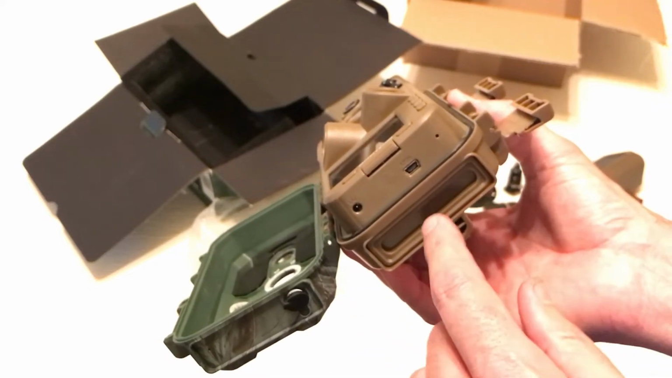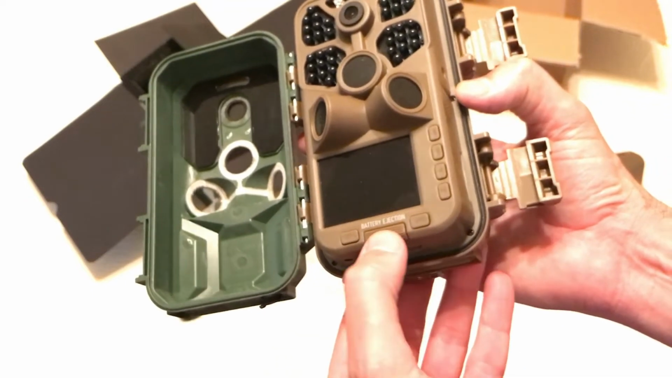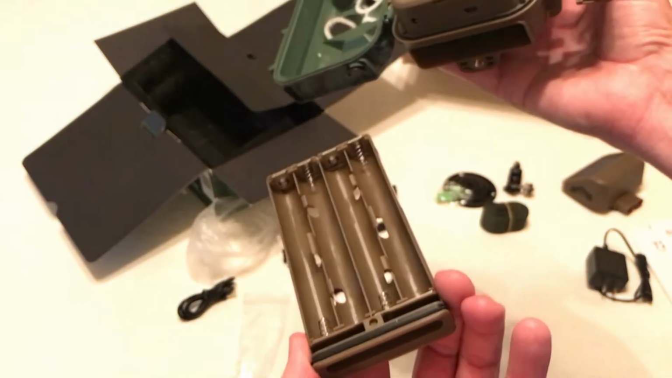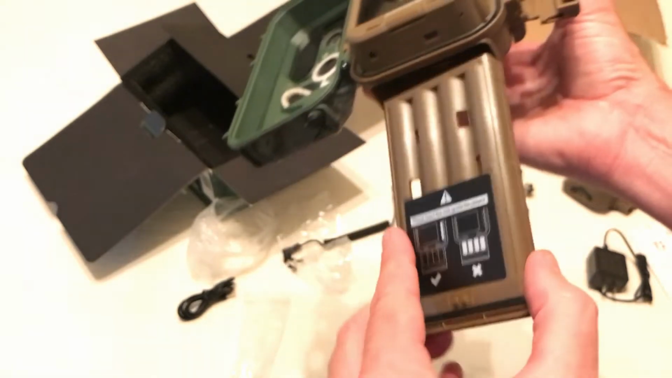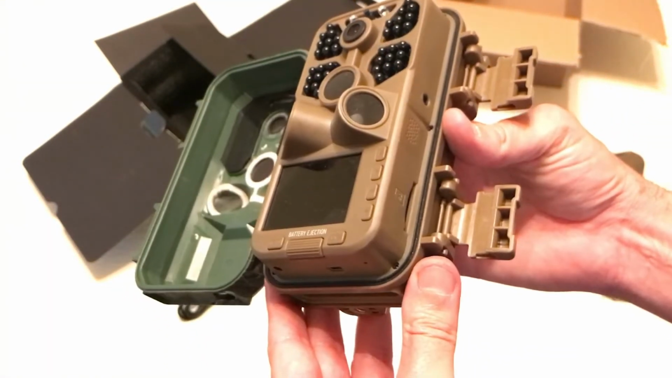Even though it runs on a solar panel, you can run AA batteries on it. If you want to eject the battery, you've got a battery ejection button here. Press it, the battery compartment slides out, put your 8 AA batteries in, put it back in. It's kind of like a gun magazine. Pop it back in, there you go.